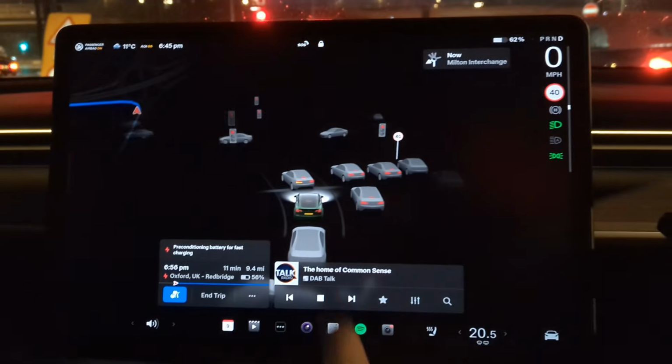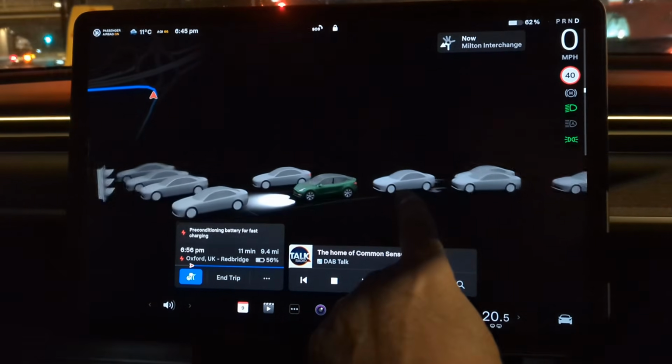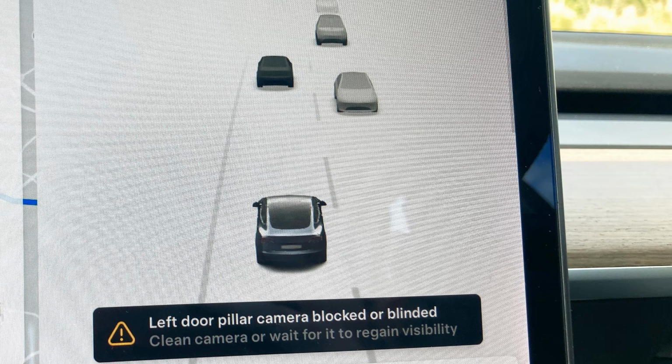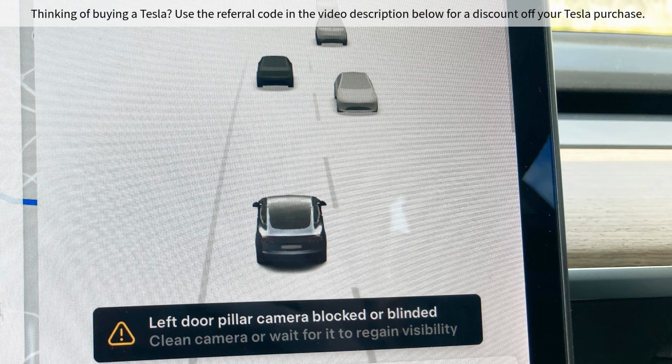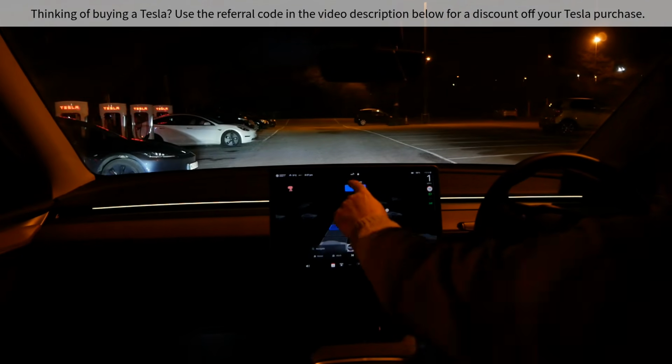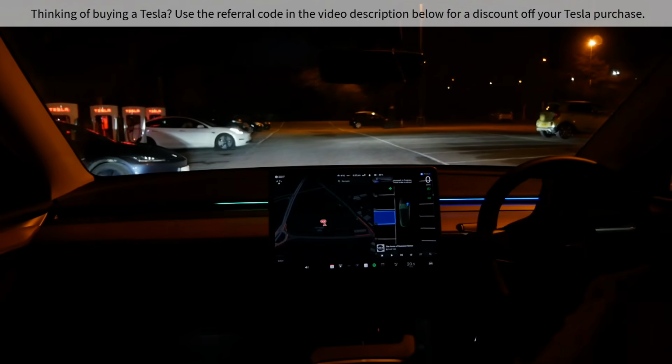Here's a good example which shows the rear camera can still see many cars behind, even though the headlights from the car behind will be shining straight into it. Occasionally you will get a warning message on the screen to show you that a camera has been blinded. Some people think this is a fault when they see this, but it's a yellow warning just to make you aware that the systems are temporarily not working at their optimum and normally only last a few seconds and doesn't affect anything.